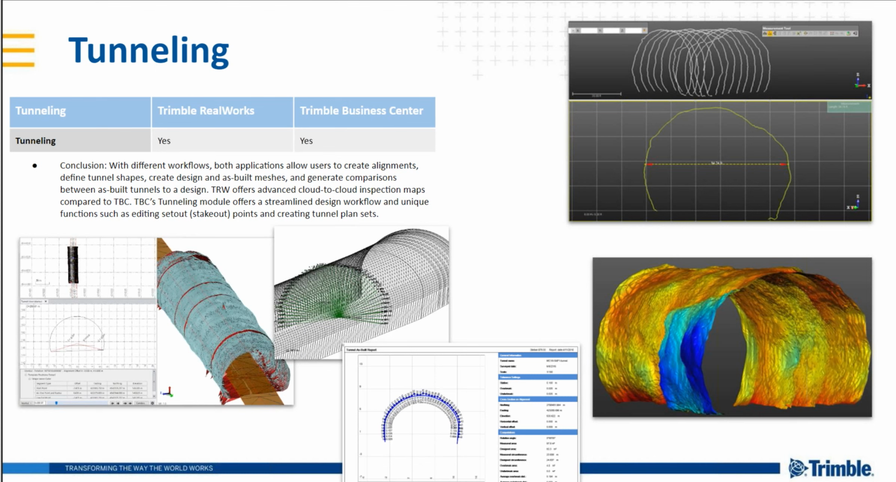The difference for the time being right now is those cloud-to-cloud inspection maps. And then on the TBC side, we offer a step further to take that information back into the field, into Trimble Access, being able to create stakeout points for use in Trimble Access, and creating tunneling plan sets, or again, a custom as-built report on the tunneling side.